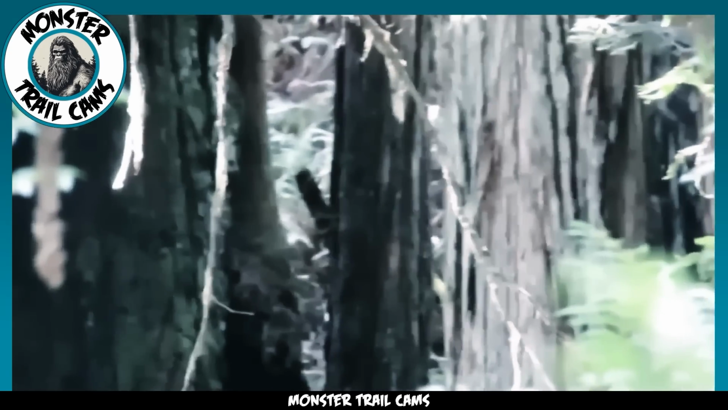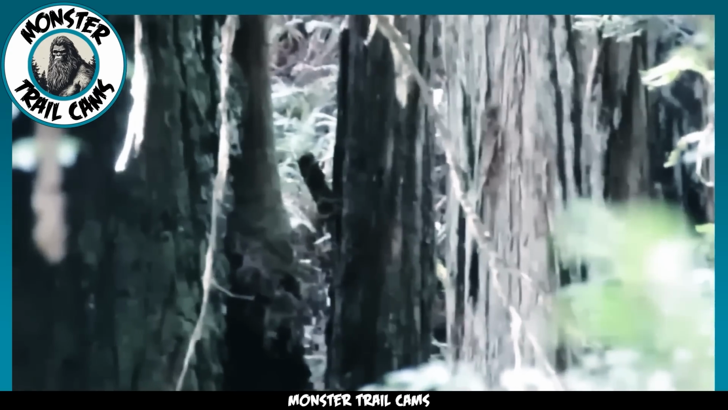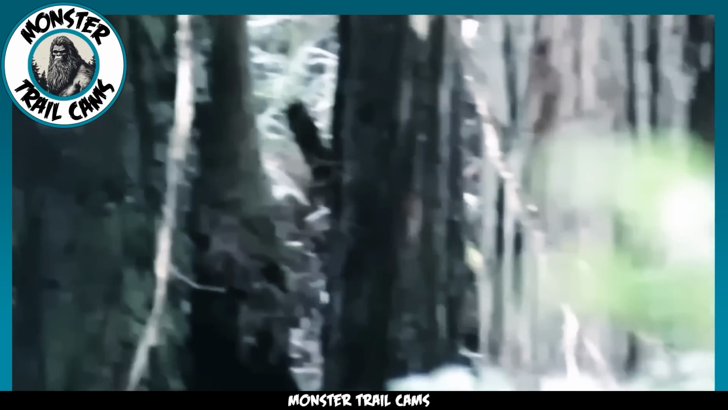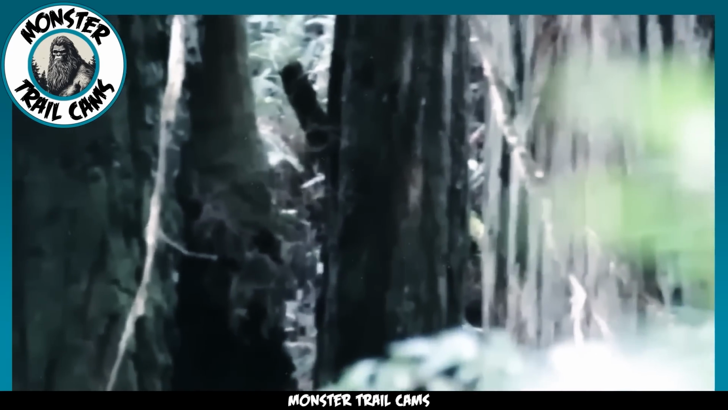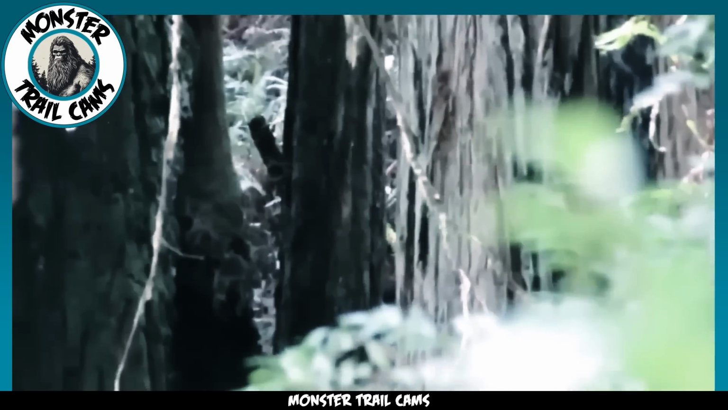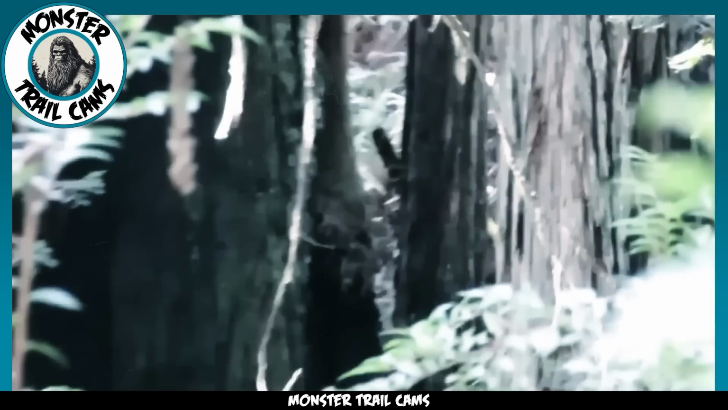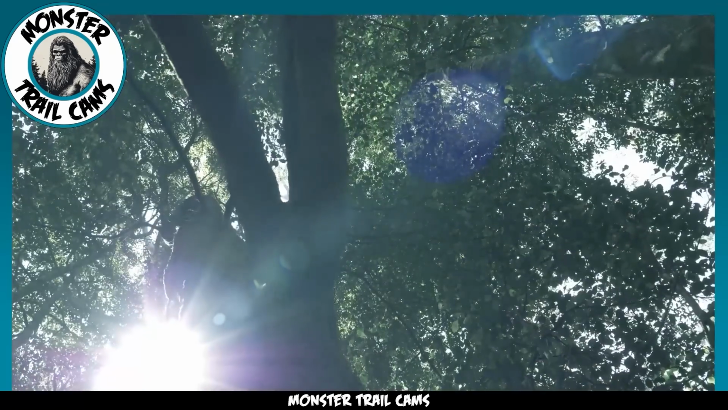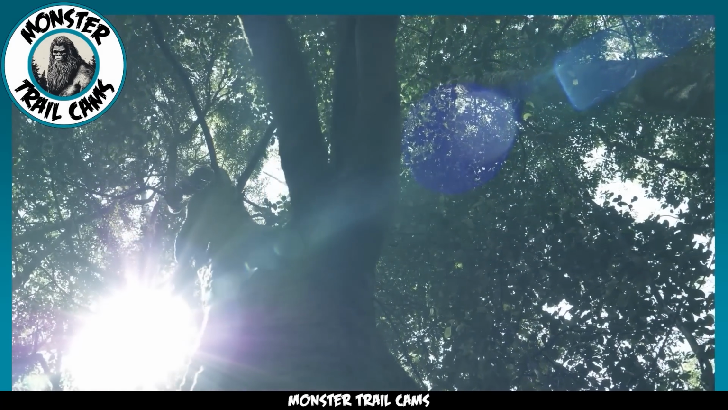It's a face, not one of a bear or a deer, but something more human. But it's not exactly right, is it? Something's off about it. Squint a little, lean in, and there it is, the unmistakable features of a primate. Shocking, isn't it? The question buzzing in everyone's head right now is, how did a primate end up in the middle of a Washington forest?